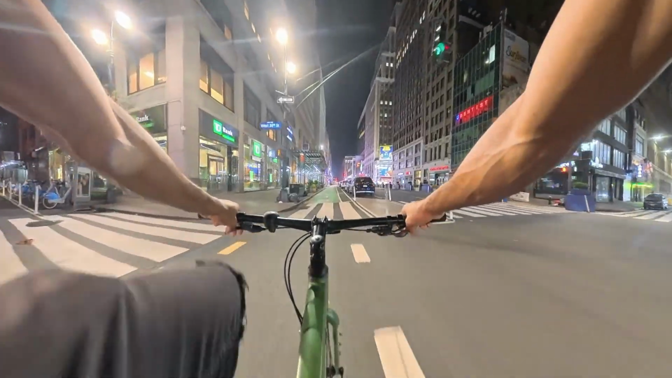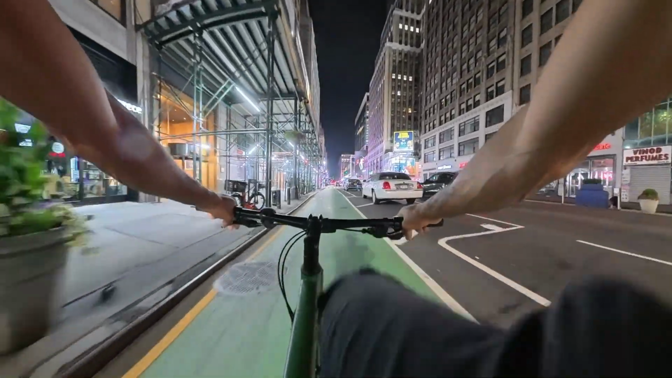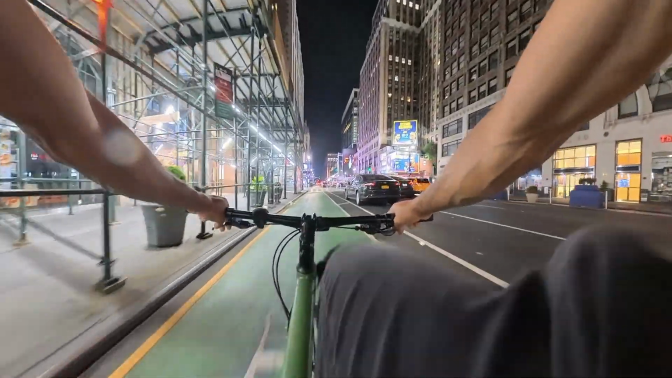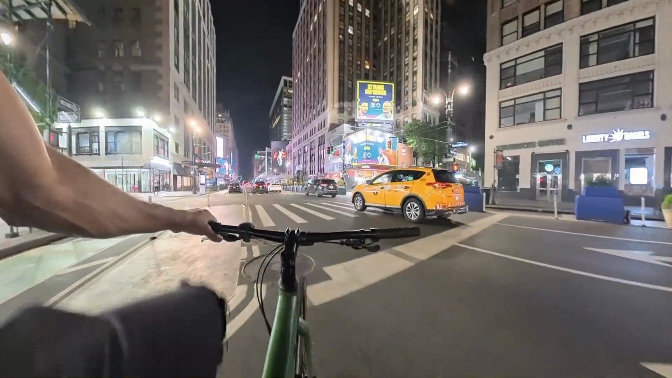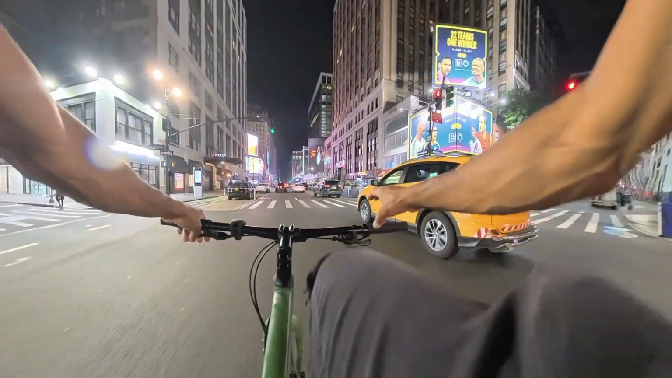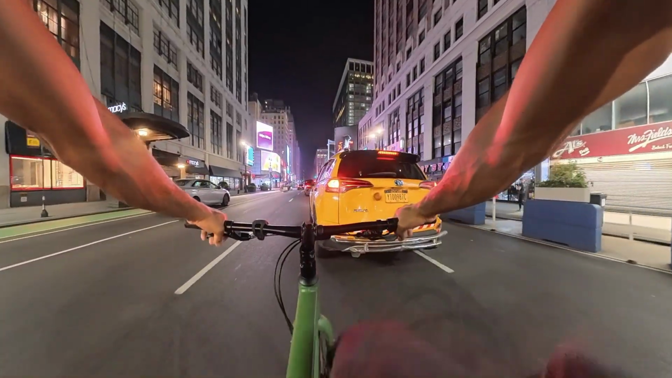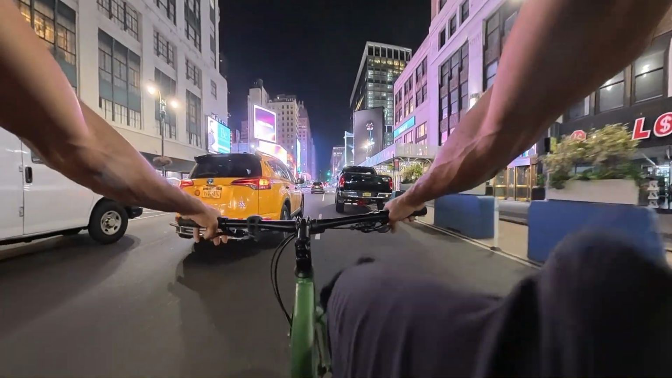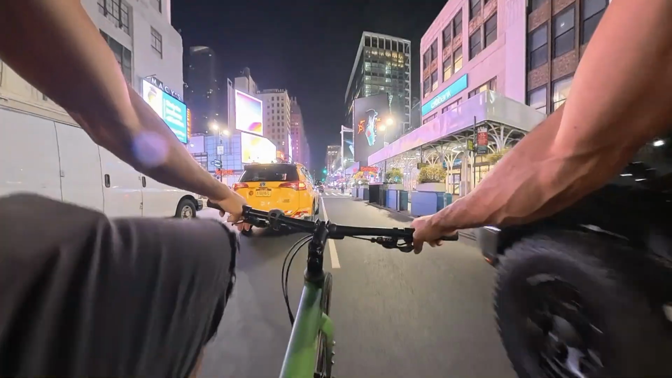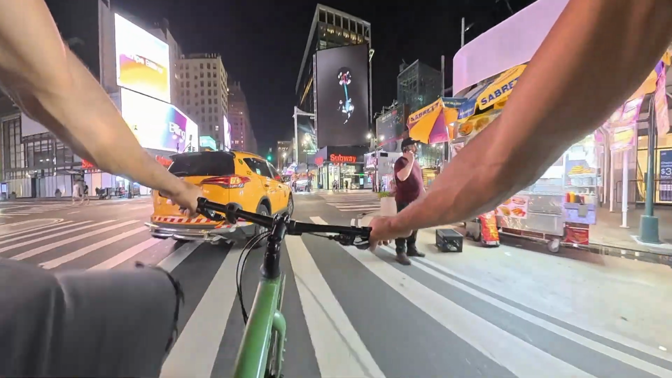All right, almost 34th Street now. Gonna make a right, take it to 8th. Yep, those are my brakes squeaking with the squeaky squeaks. All right, right turn on 34th.